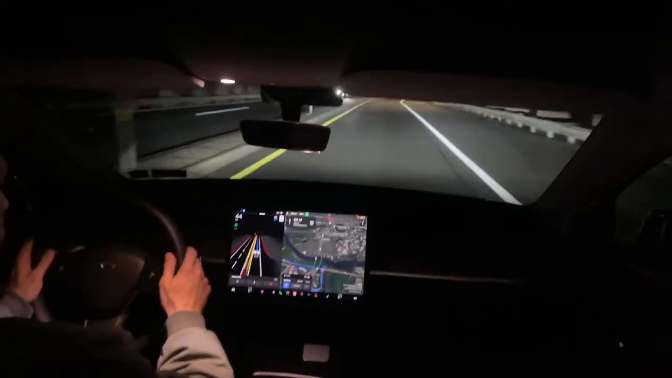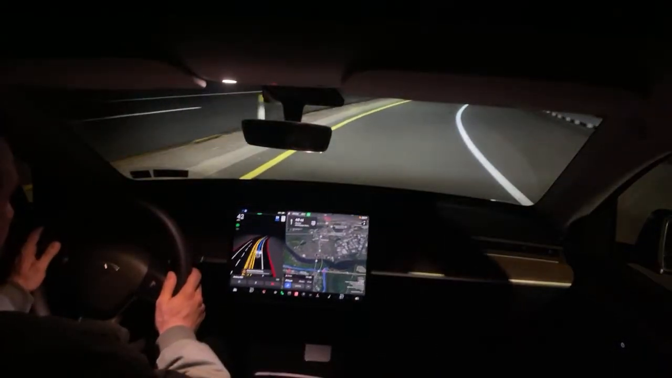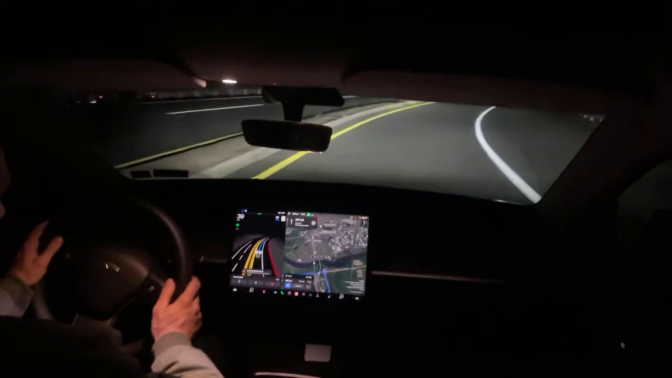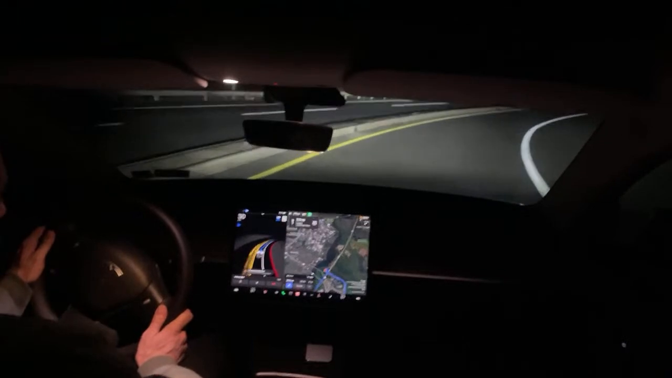I can't turn this wheel without turning off full self-driving. So if I touch the brake, full self-driving turns off. If I press the pedal, I power through whatever situation the car is questioning.